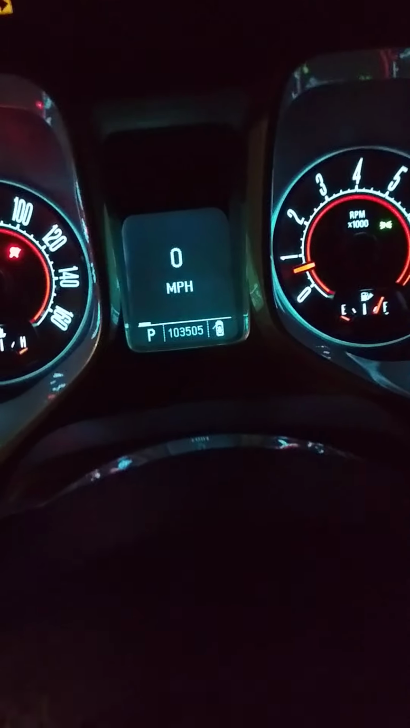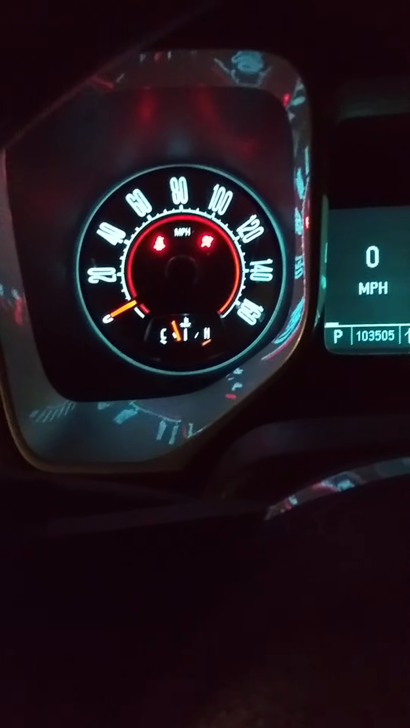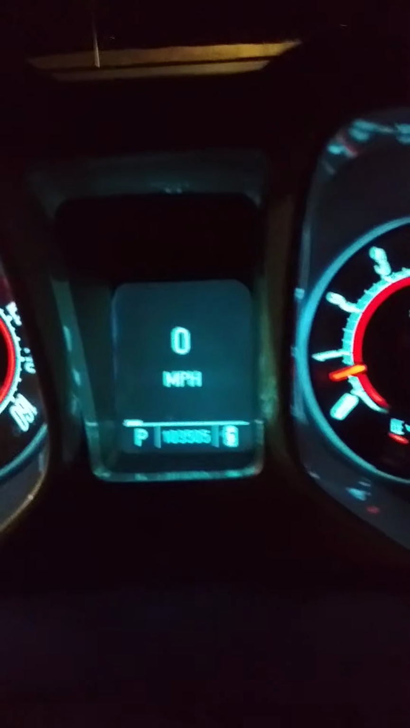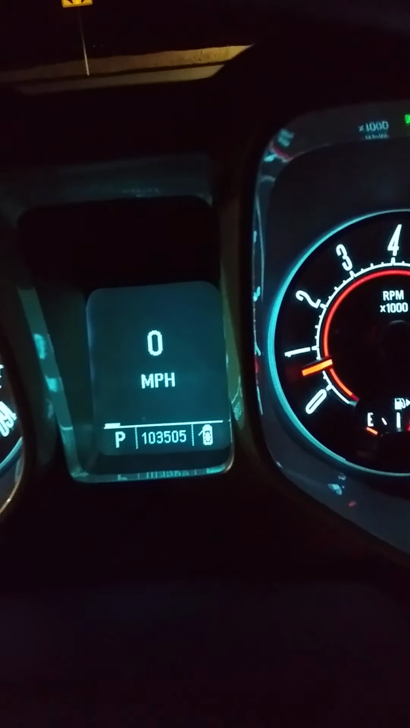Hey there guys, this is my 2011 Camaro. I haven't uploaded a video about it in a long time, probably more than a couple of years, but it's got 103,505. It just had a full synthetic oil change. Let's see, turn the light on. There we go. Yeah, I took it to the car wash yesterday.